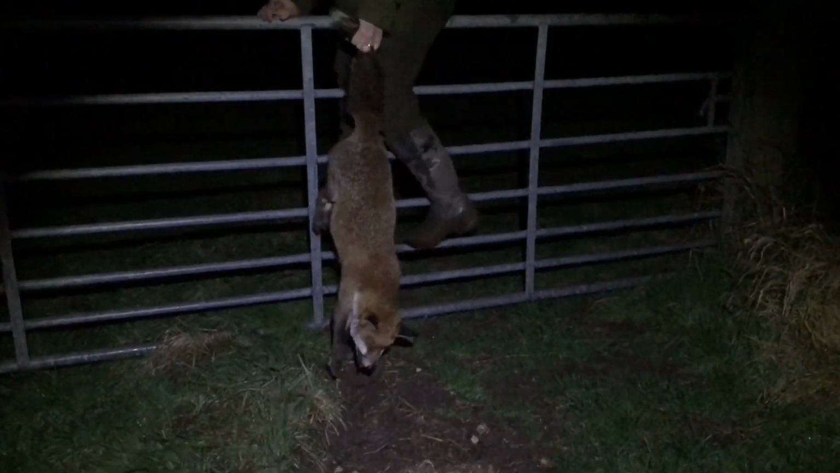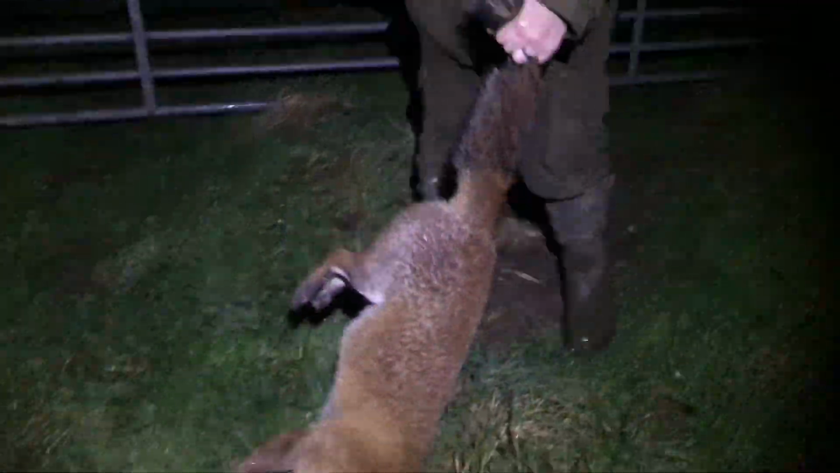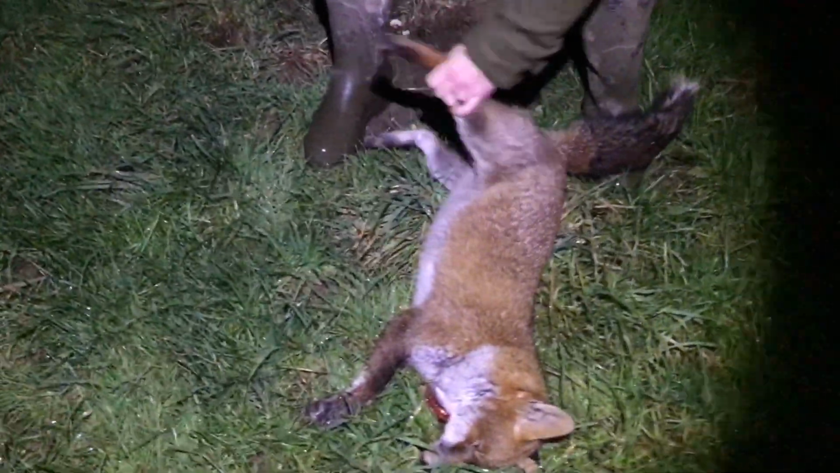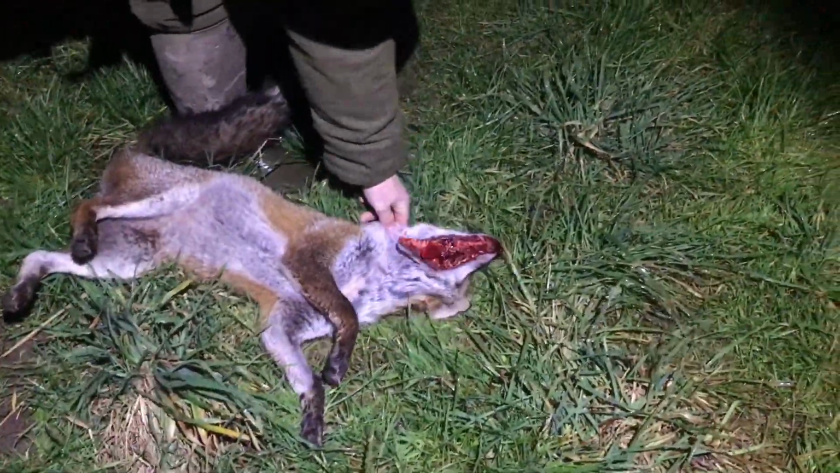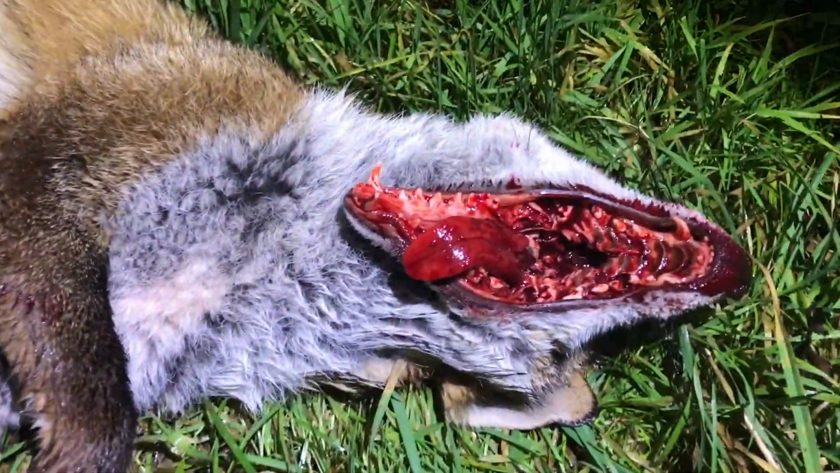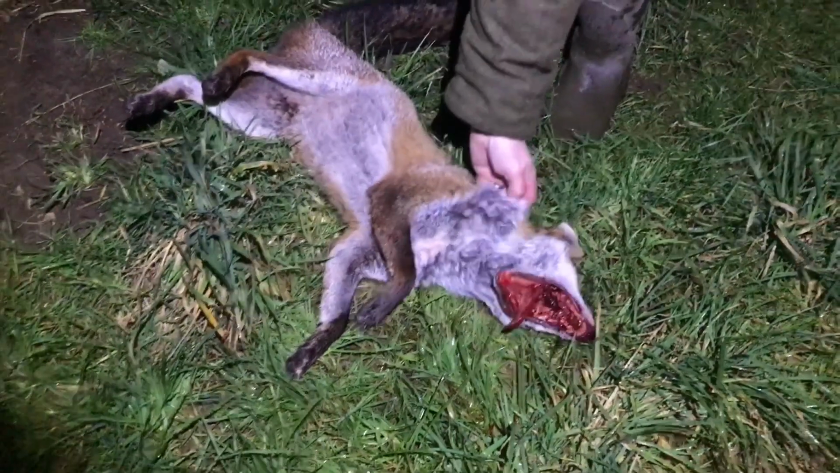Andy volunteered to climb the gate through the snow and wind to go and retrieve our fox. It was a rather large vixen. Straight down his throat. Look at that. Throat shot. Straight into the shot. The second fox of the evening we did manage to get on film.